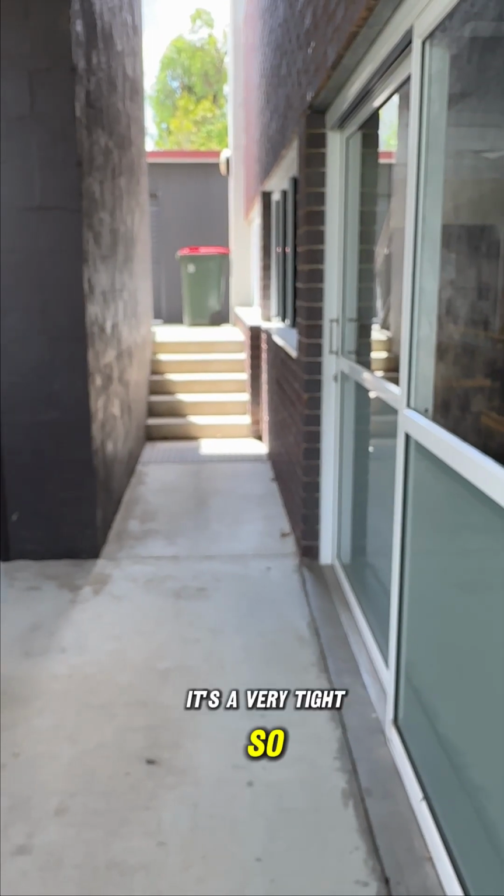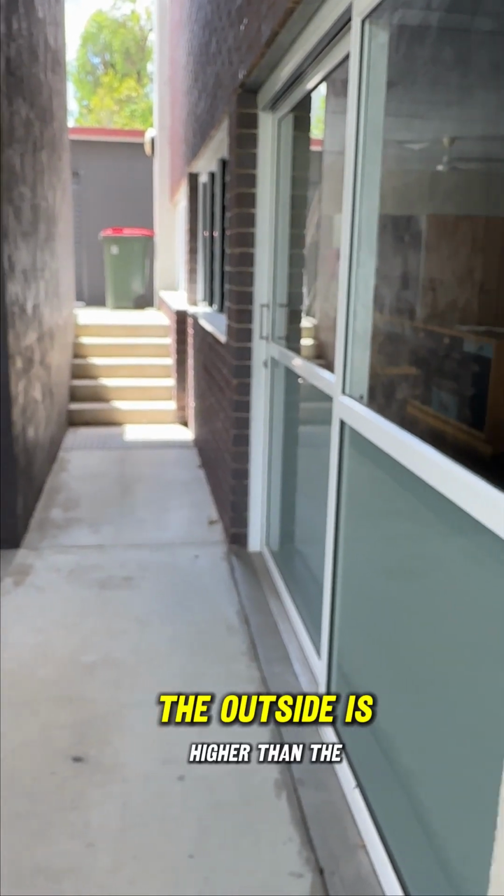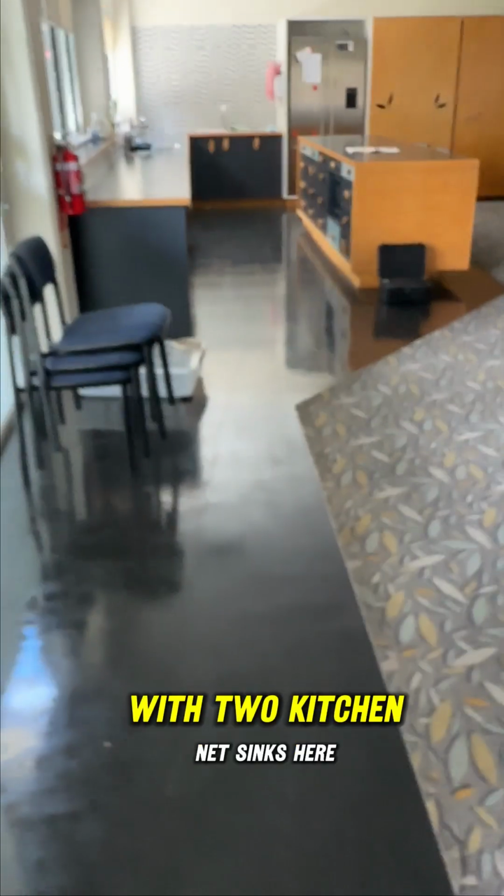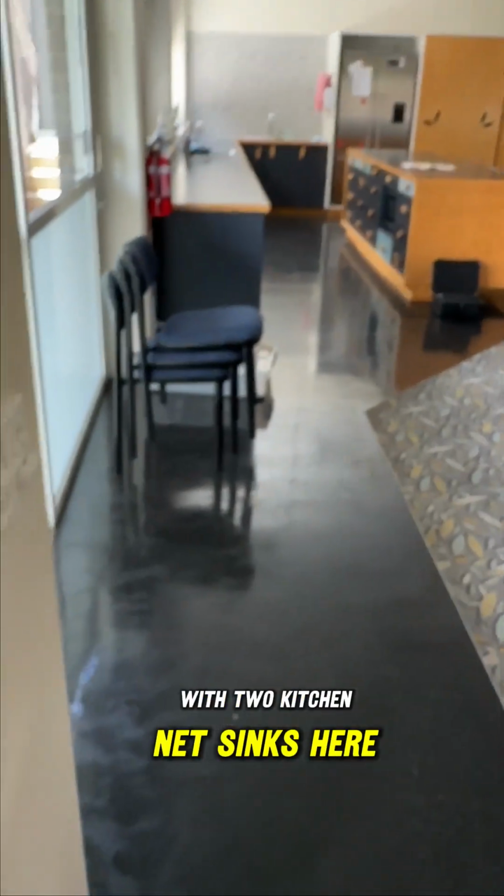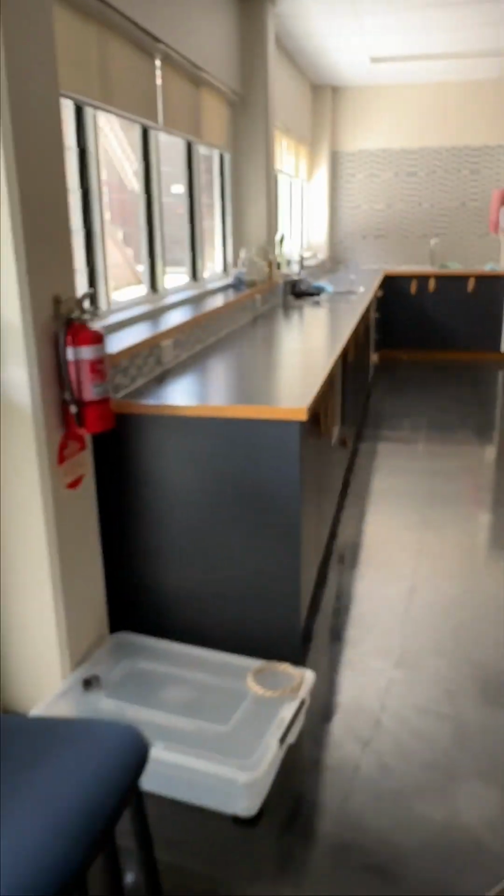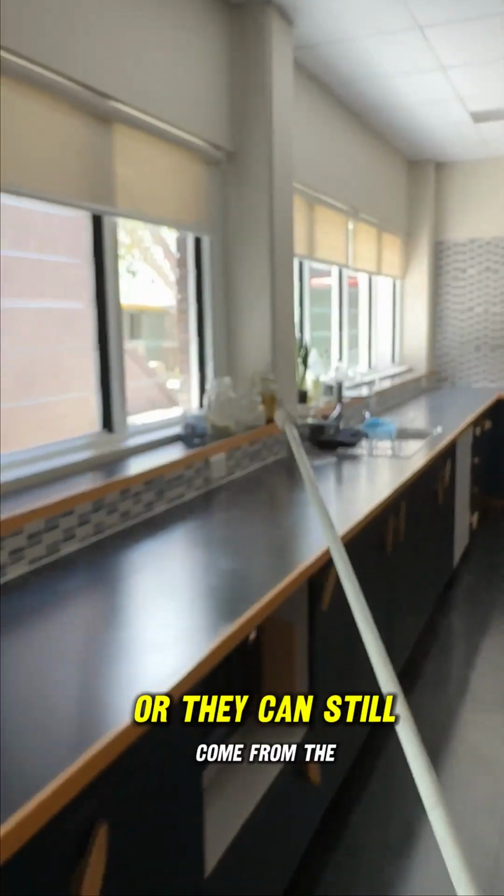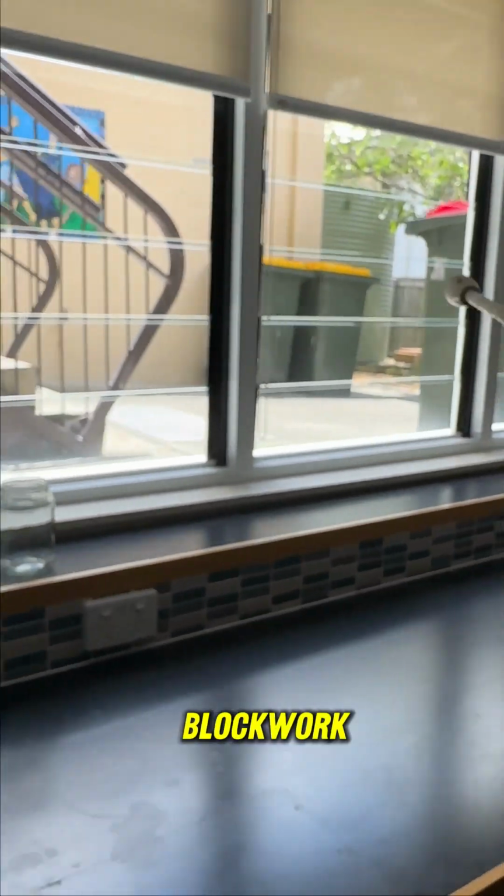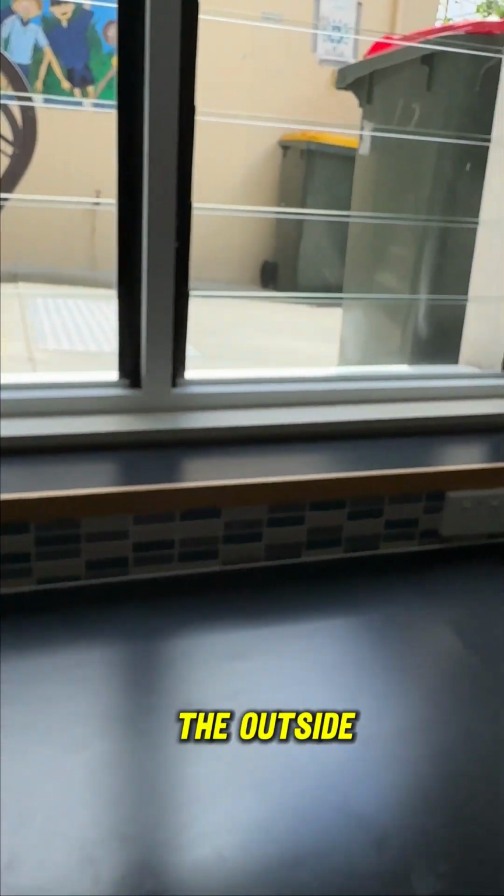It's very tight, so the outside is higher than the inside, and the inside is a high risk area with two kitchenette sinks here with two water sources. So the termites can come on the inside of this timber, or they can still come from the outside through the brickwork and blockwork, but we won't be able to see it from the outside.